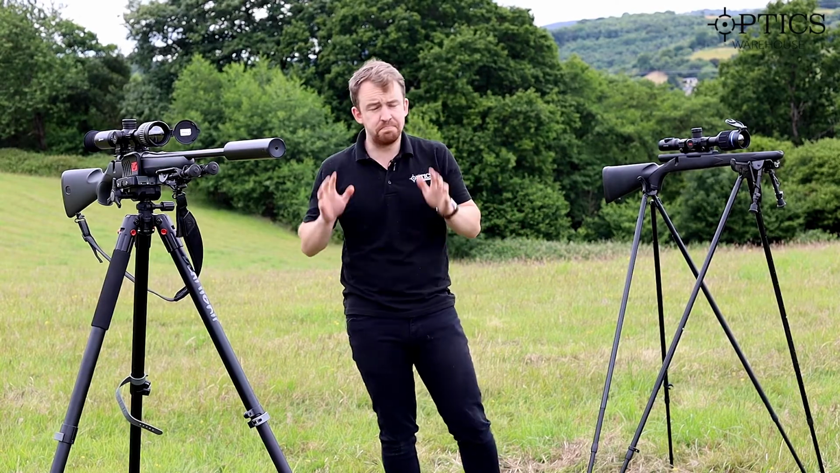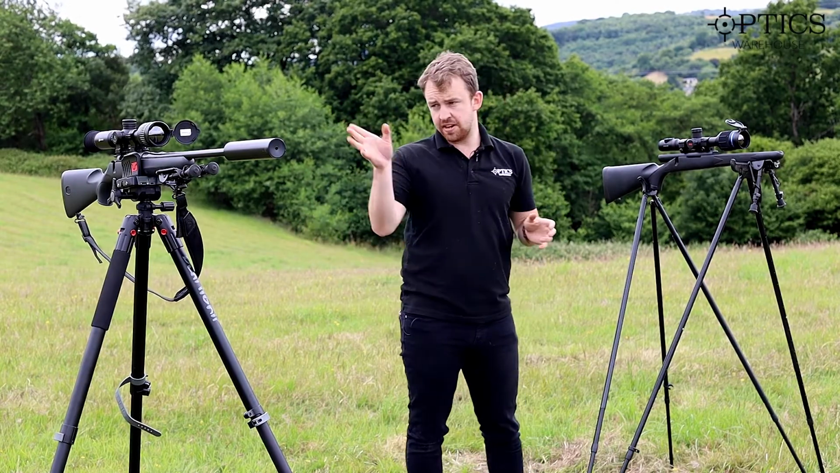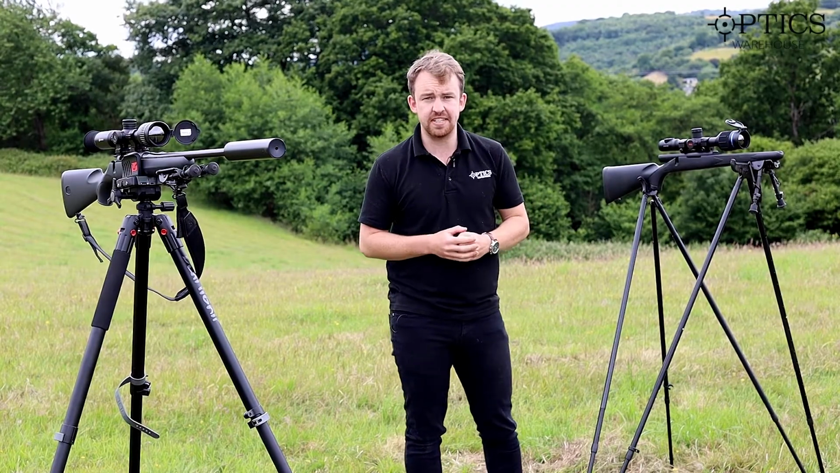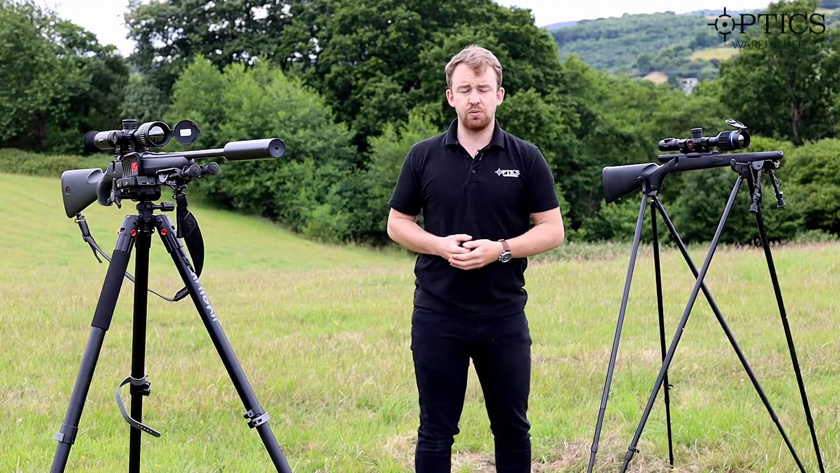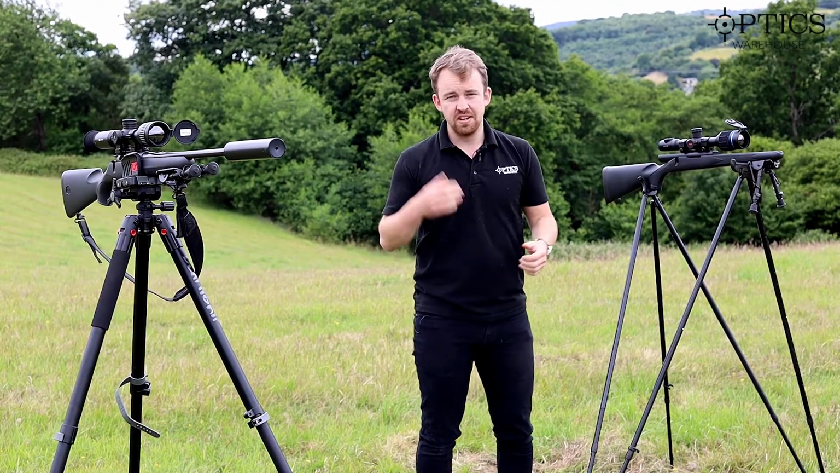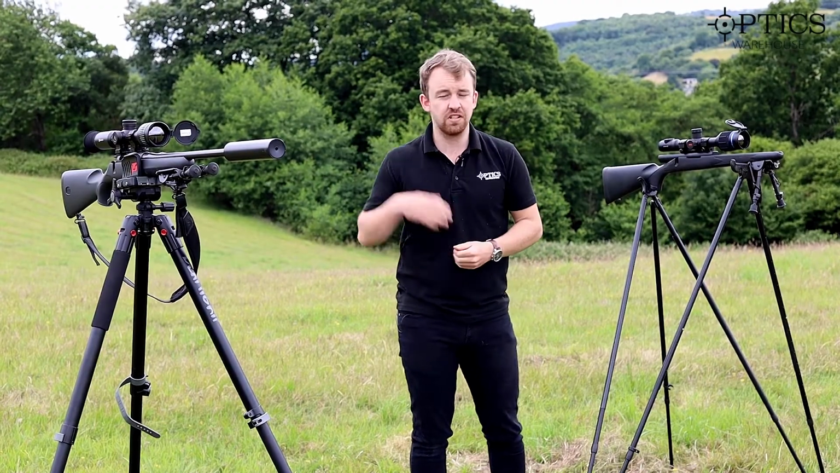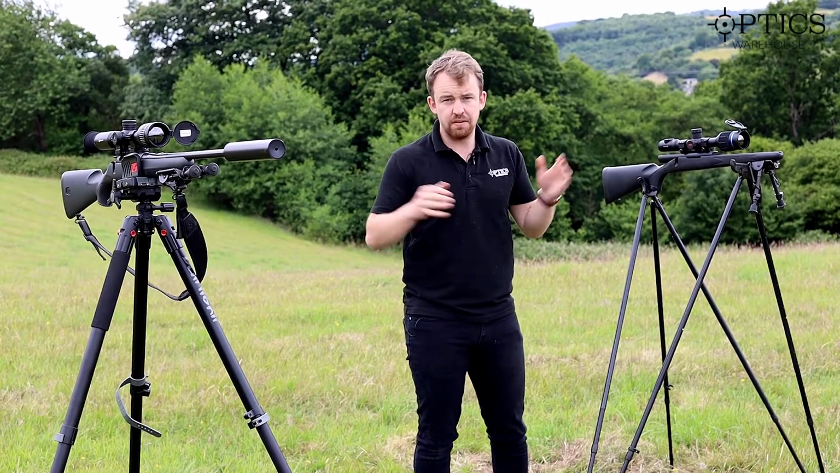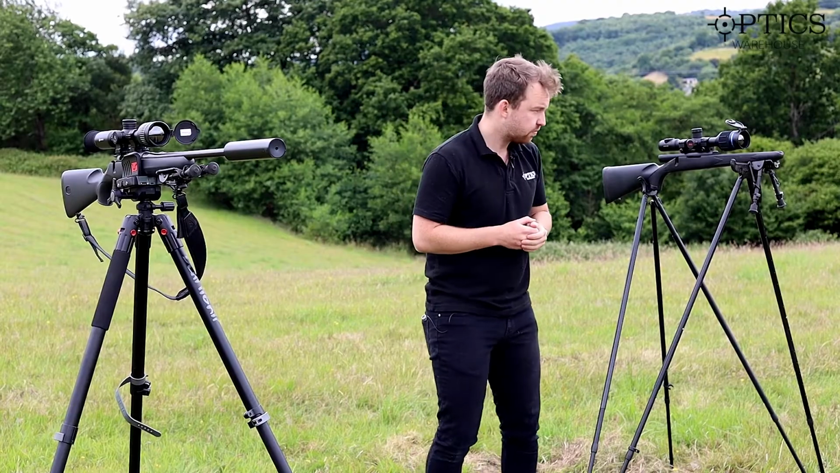In terms of zeroing, both of them very easy to set up. So I recently did a Stellar SQ50 zeroing video. As you saw, easy peasy to set up. There is a Pulsar video out there as well. Again, same setup, nice and easy, multiple reticle profiles, multiple different weapon systems you can put these both on. Both of them are very, very good scopes indeed.